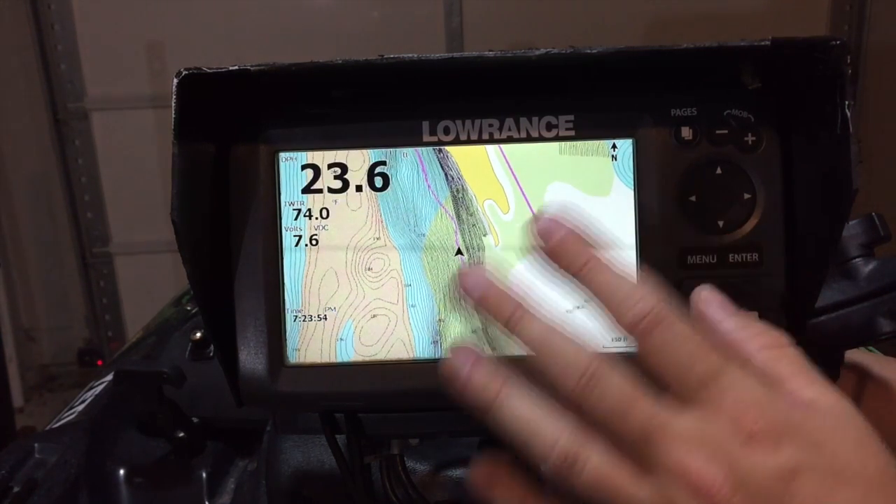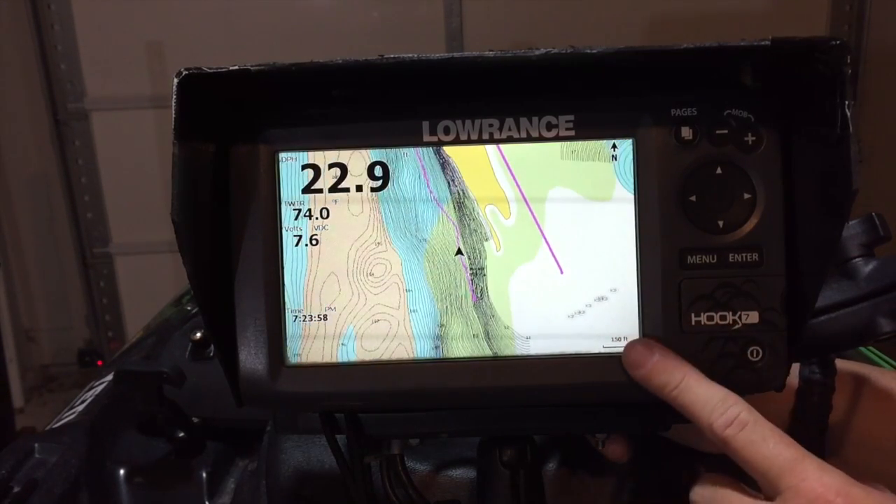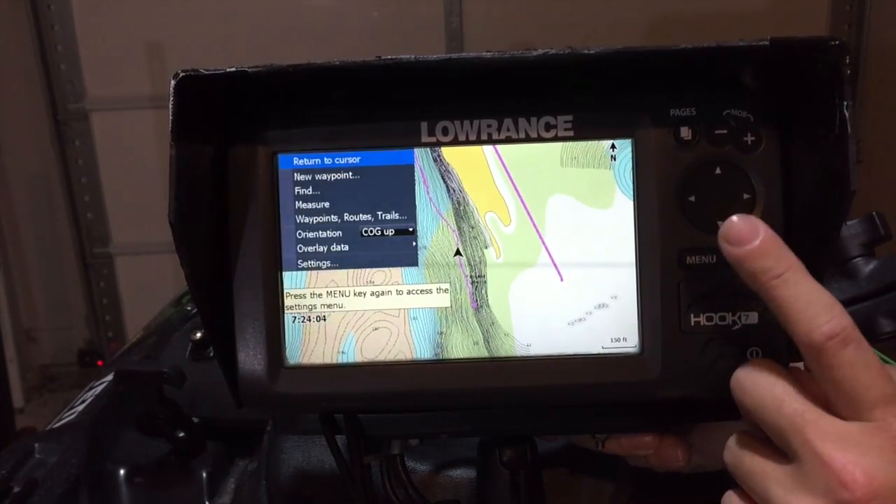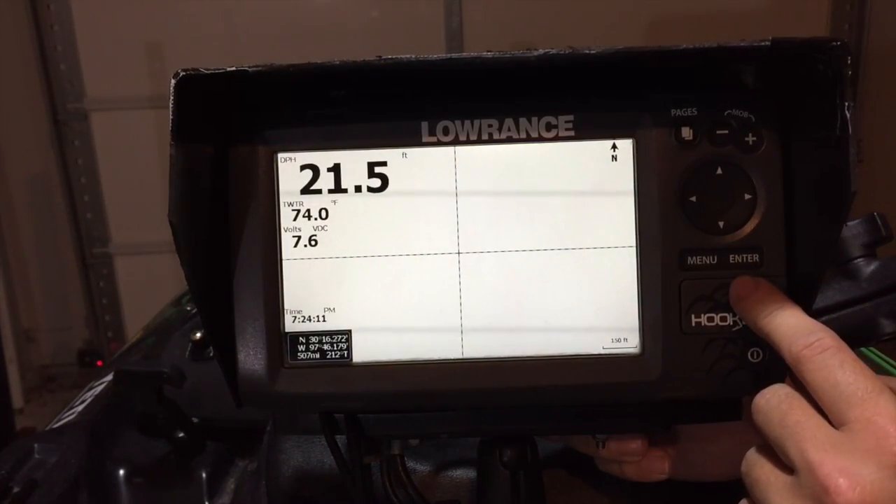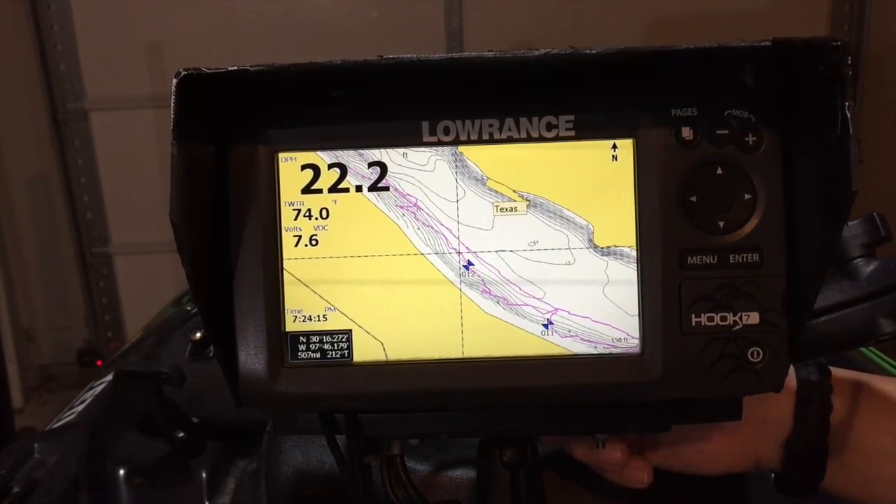So we've already got it uploaded, it's gone through the startup screen. We're on our maps, which you get to by hitting the pages button. So what we're gonna do now is we're gonna hit the menu. So when you hit menu, it's gonna give you a couple different options. The first one is return to cursor. So automatically when you do that, it's gonna take you back to the last place you were.